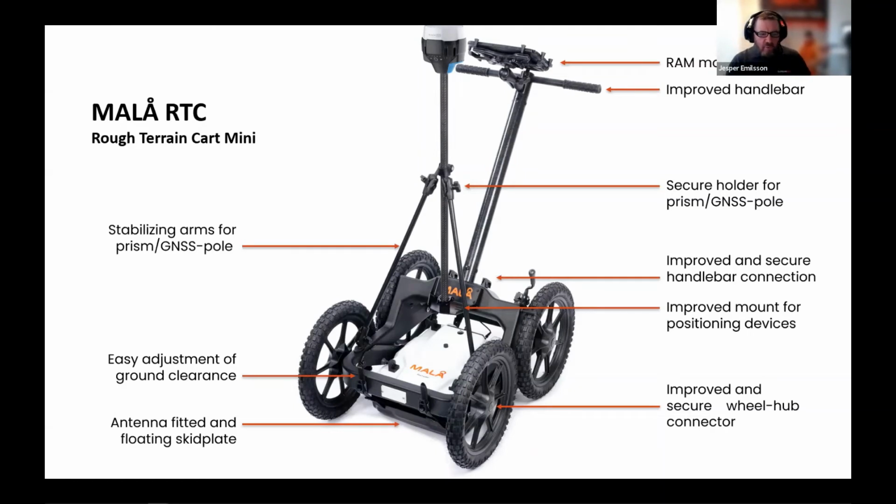You just remove the wheels and place it inside the RTC Mini. It also fits perfectly with the GX450, so you can use it with the GX450 and with higher frequencies of the GX family as well. It has a much better solution for holding a prism or an RTK GPS, or GNSS system, I should say.